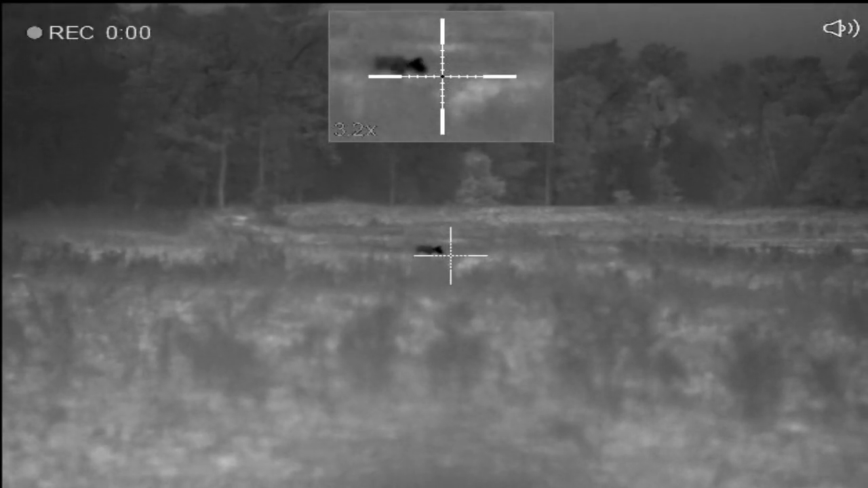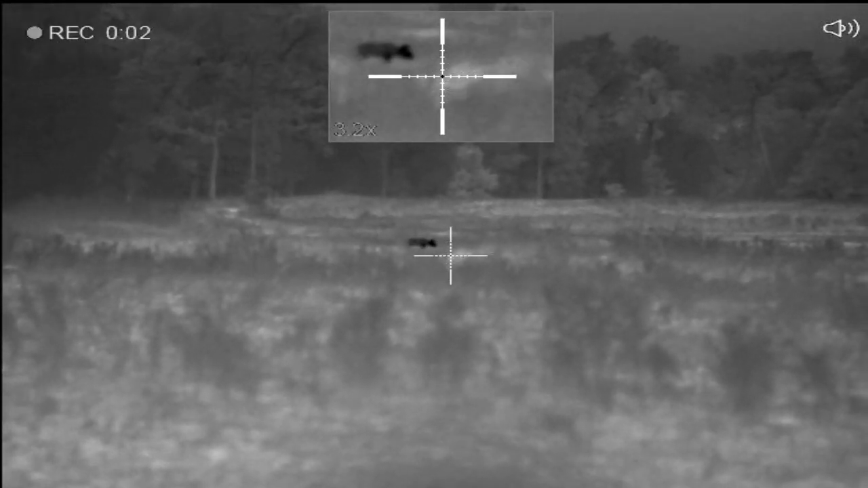Oh, guys. We just got back here. We moved around 2 or 3 times. We got this pole light back here. Let me look and make sure ain't nothing else coming. Moved around 2 or 3 times, making sure everything was good. I looked through the thermal and said, Jamie, we got something right here in front of us. It's a dog. For about 3 minutes,